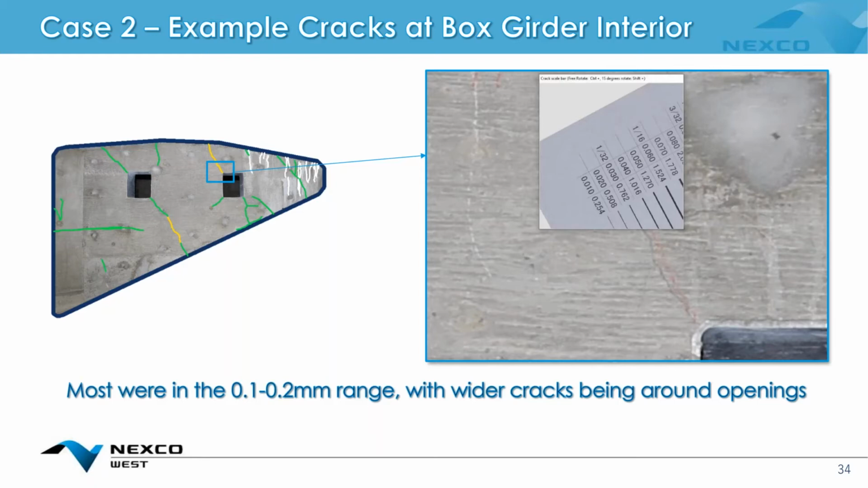So you'll get an automatic mapping of the surface, and then we can double check how this automation is going by manually looking at the scaled width and such.